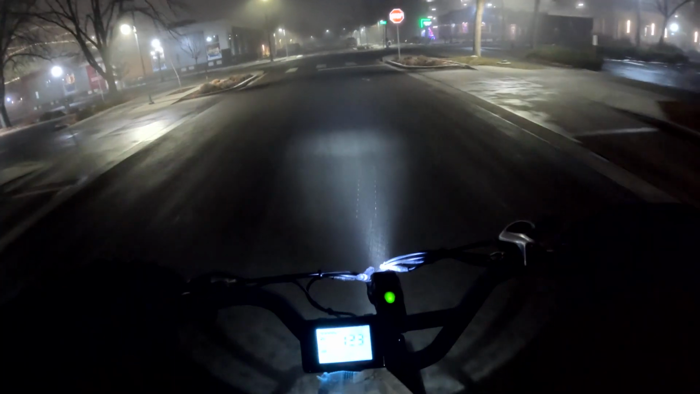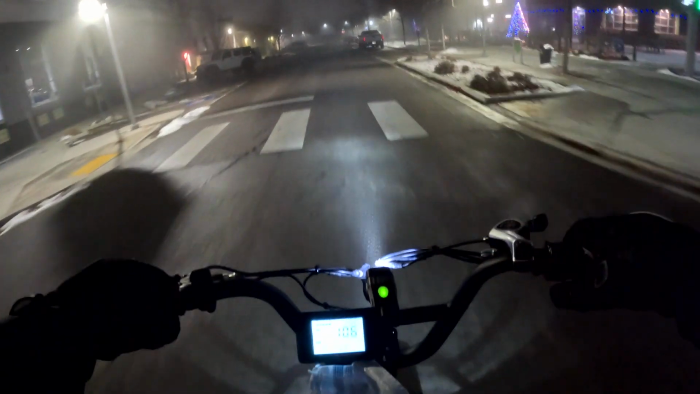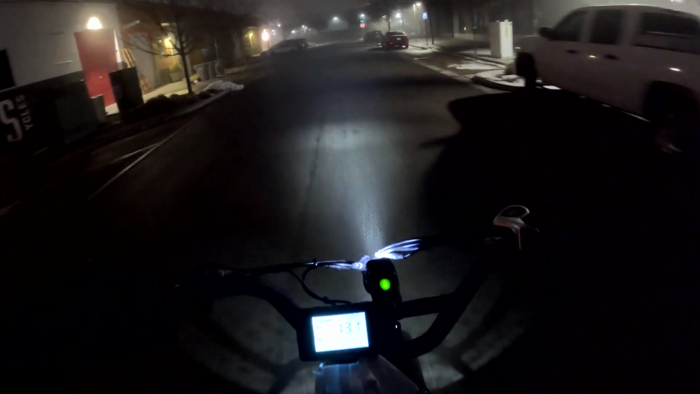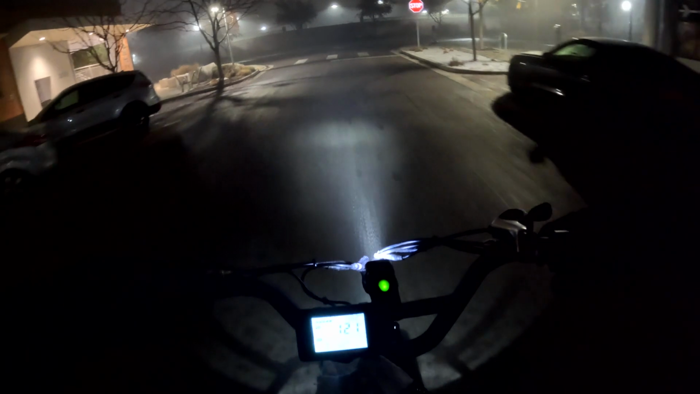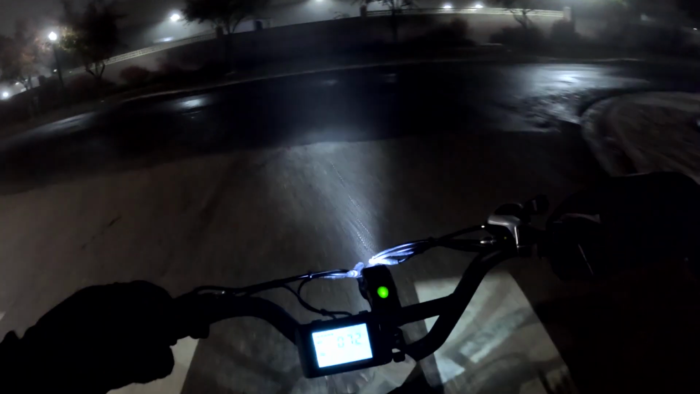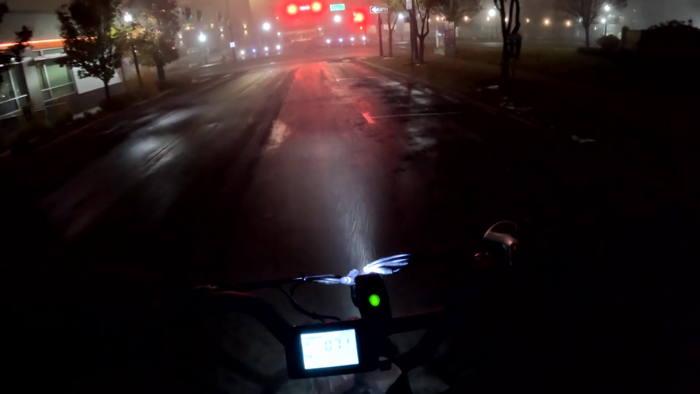Wow, it's so amazing how different everything looks when it's foggy. Love it. So nice. Just wait for the environment to change, and it's like being in a whole new place. Alright, this is where maybe a little icy. Yep, that's icy. Wonder how the sidewalk's gonna be.